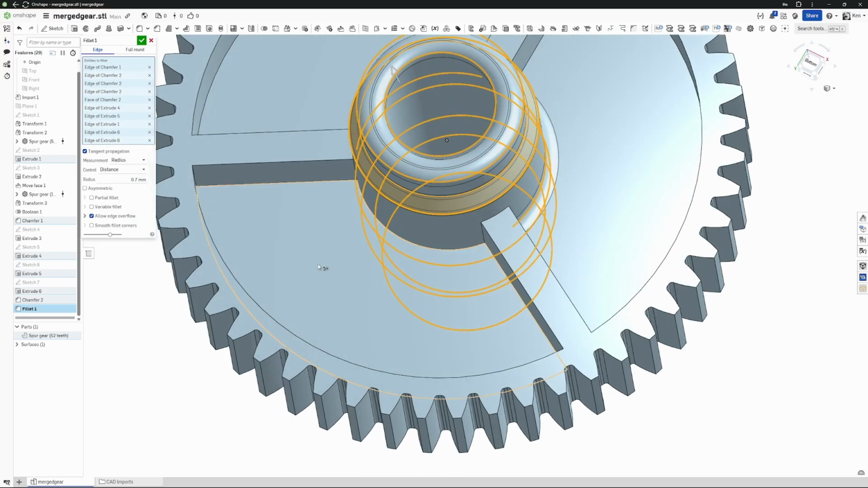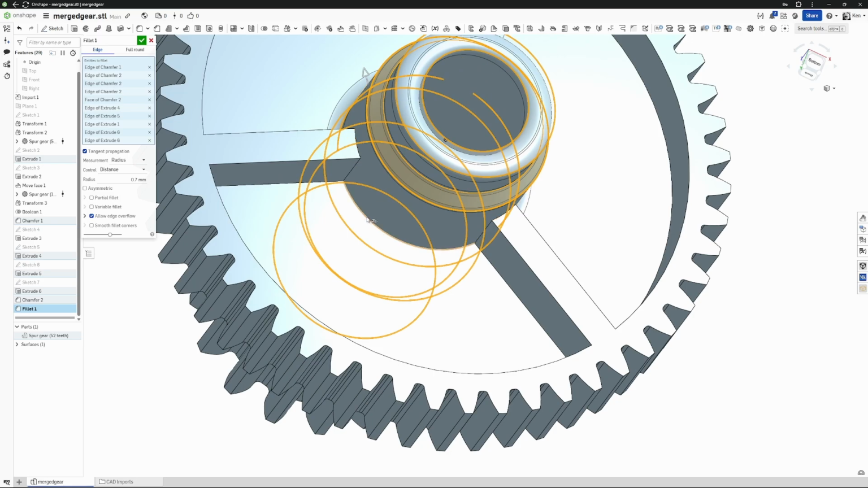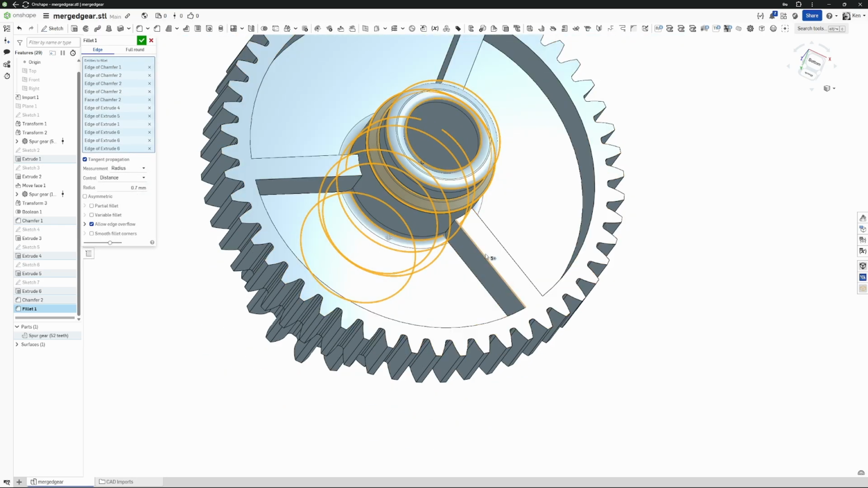Now you can also select faces and you'll see it'll chamfer all the way around, but I'd like to be more precise with that. You know what? I think those arms might not be that high on the original. Let's see. They are not.